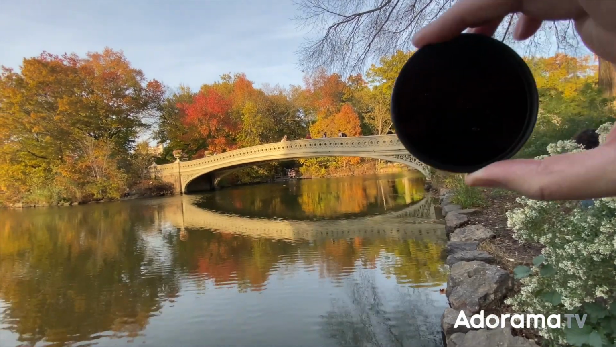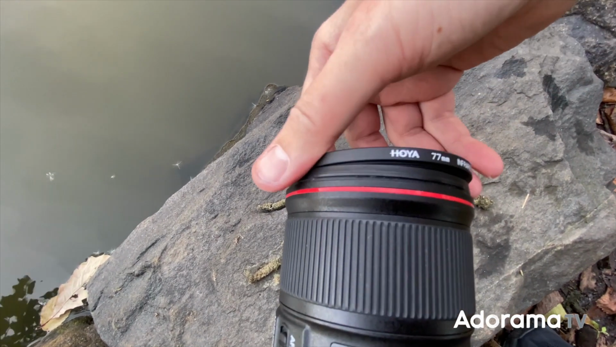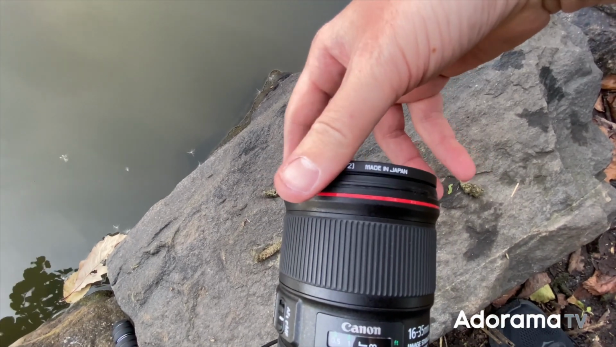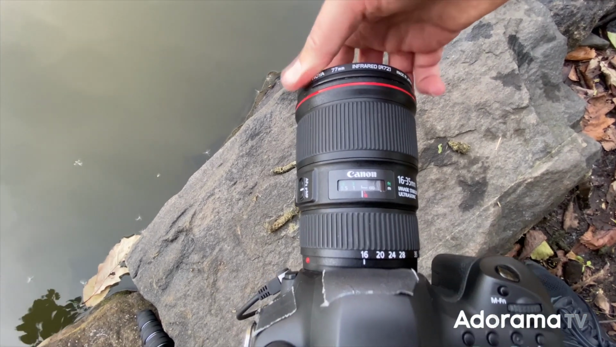Now, to use that R72, you have to compose and focus first before you put the filter on. It's very much like using a neutral density, although I believe it's even darker than a neutral density. So once you put that filter on, you can't see through the camera. You cannot see anything. Literally, it's a black frame. So you need to get all those things set beforehand, focus and composition.